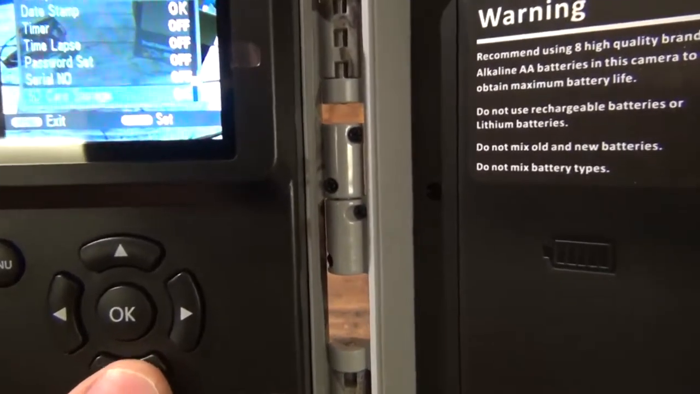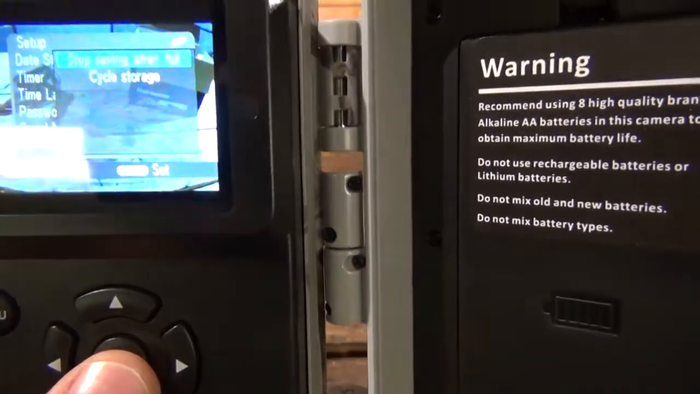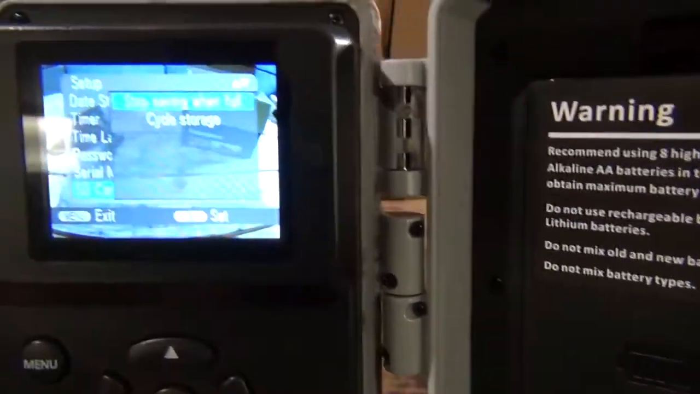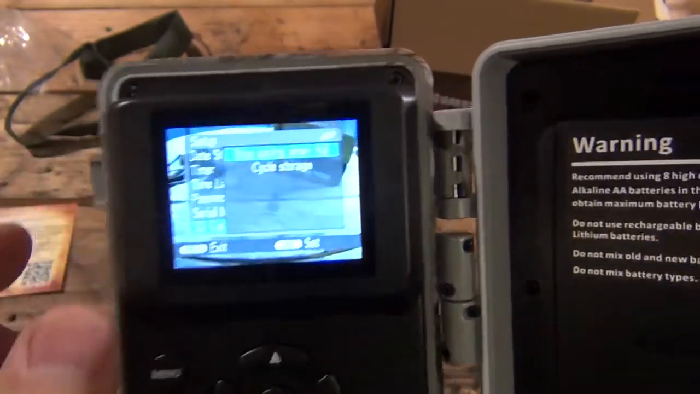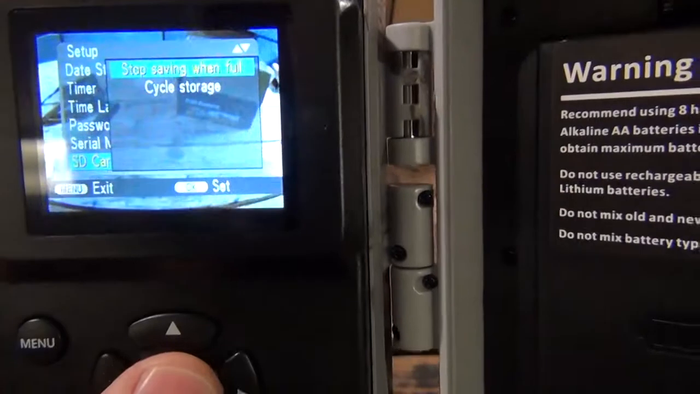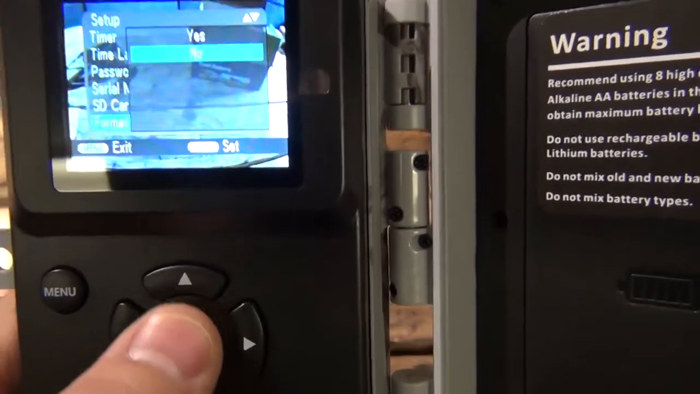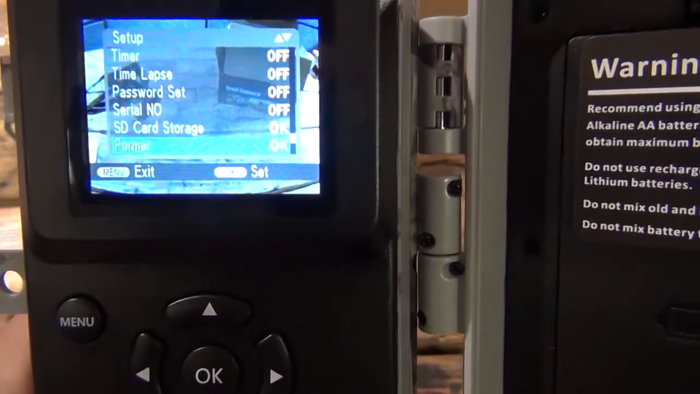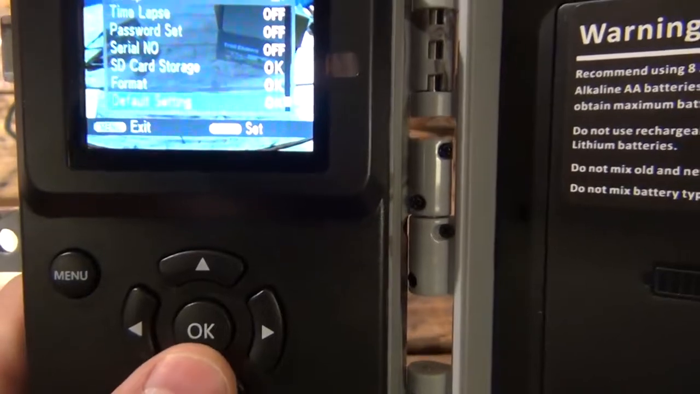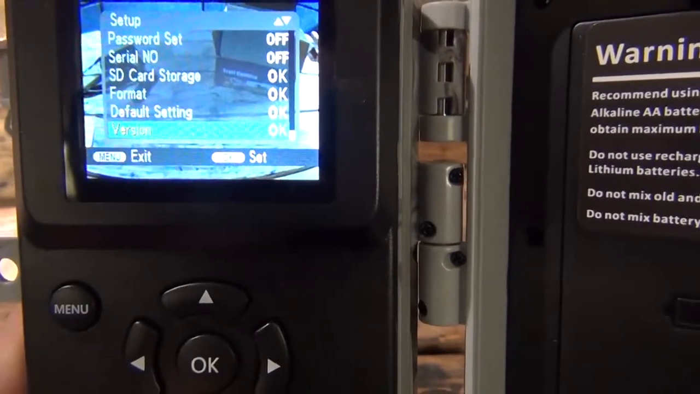Serial number, no. SD card storage, cycle the storage or stop saving. Okay, cycle is basically going to erase the front of the SD card when it gets full, but we're just going to stop saving. Now let's format the SD card. So we'll say yes. So we're erasing the SD card right now, so that SD card is ready to go. And then that's the default if you wanted to reset your defaults.